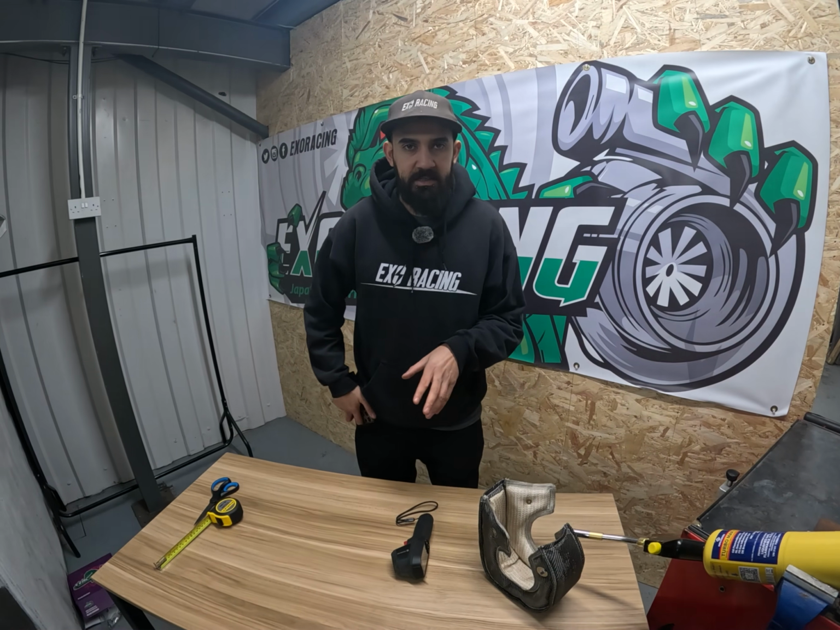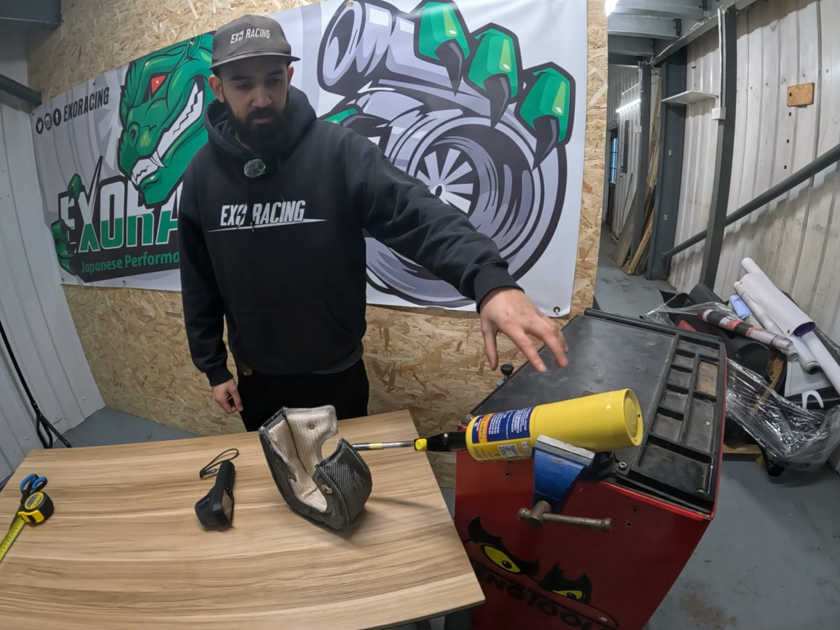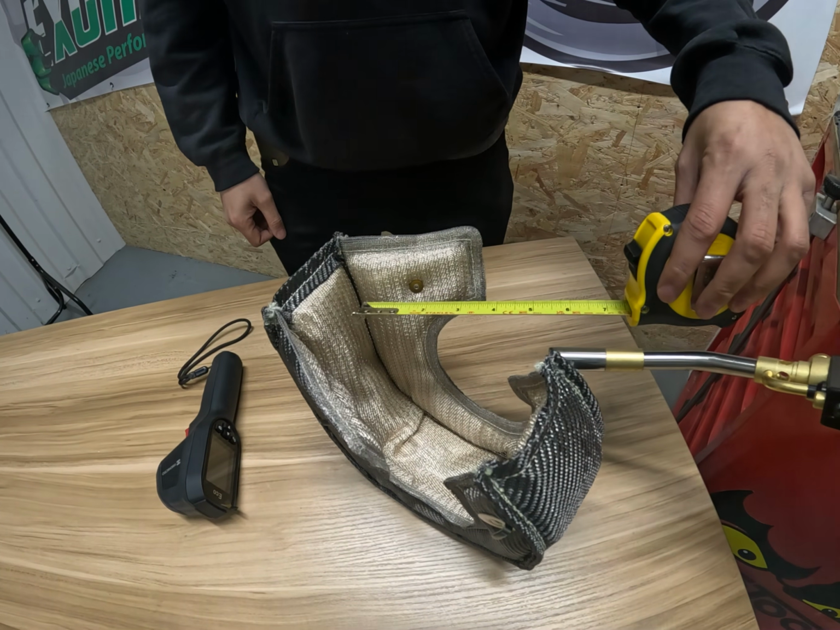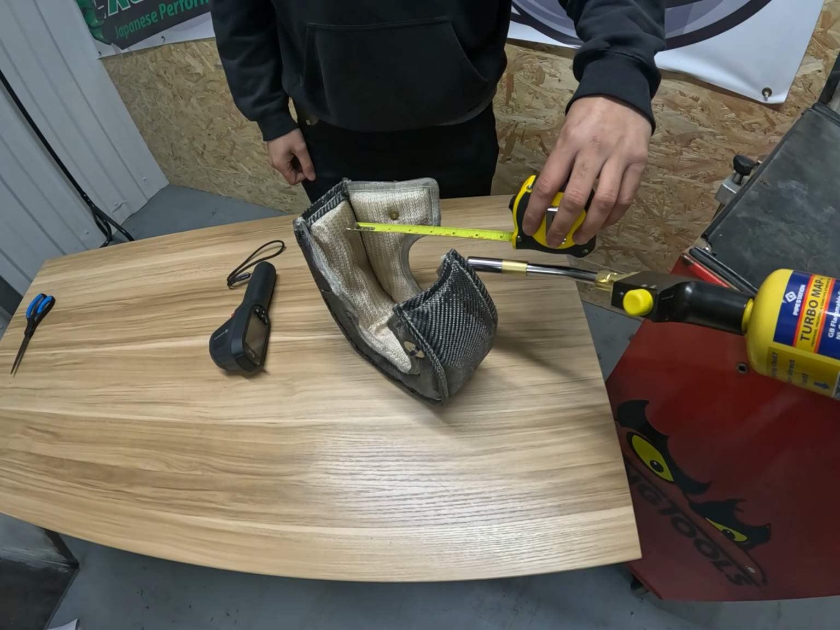We've now set up the test, so this is what the plan is. Blowtorch here, we've got it in the vise. This means we can basically just hold it, control it, and keep it in exactly the same place the whole time. We've measured this gap, so the flame is 13 centimeters long, as we've just tested, and it will keep the same distance all the way through the test.